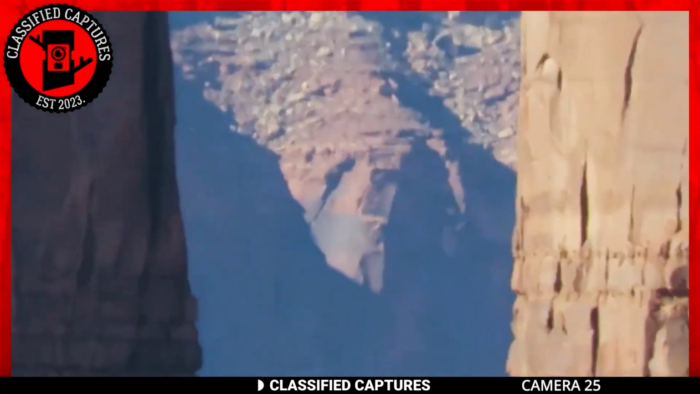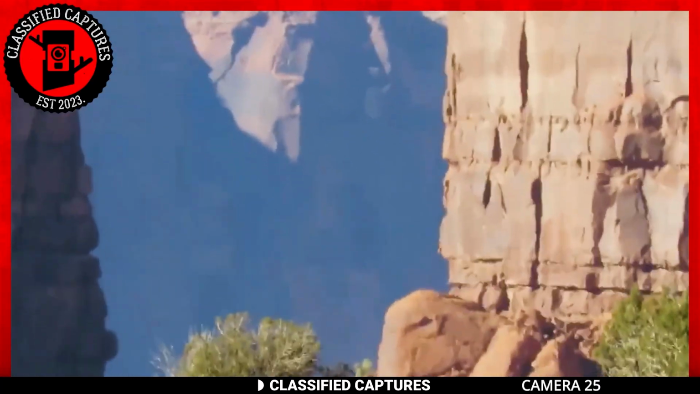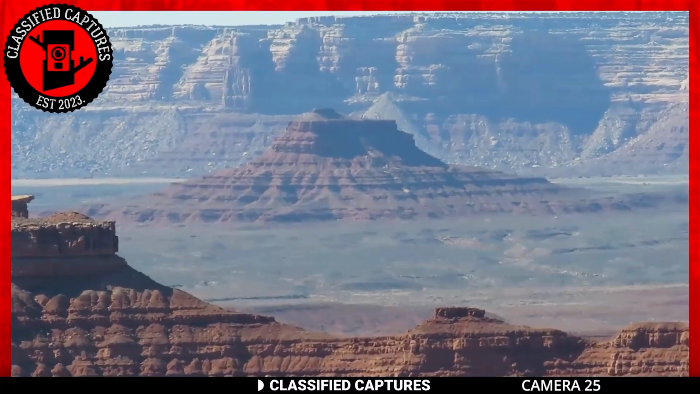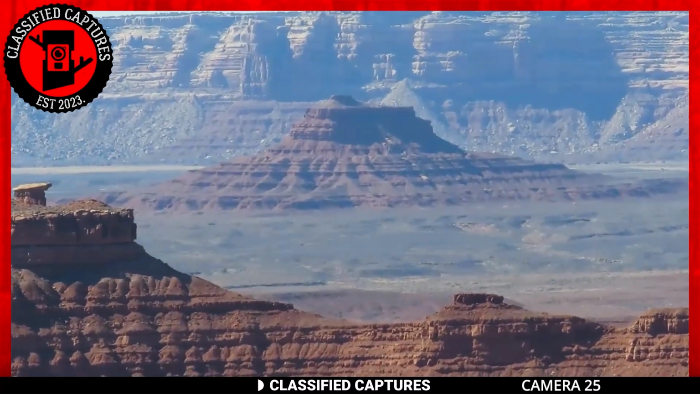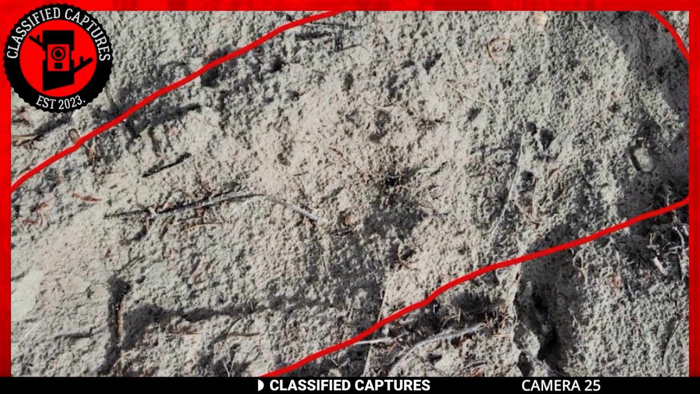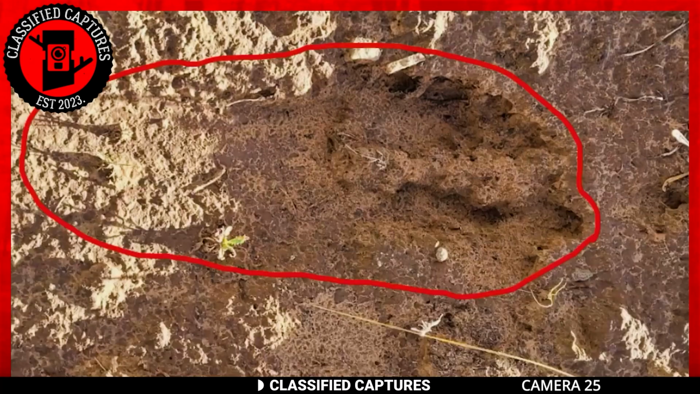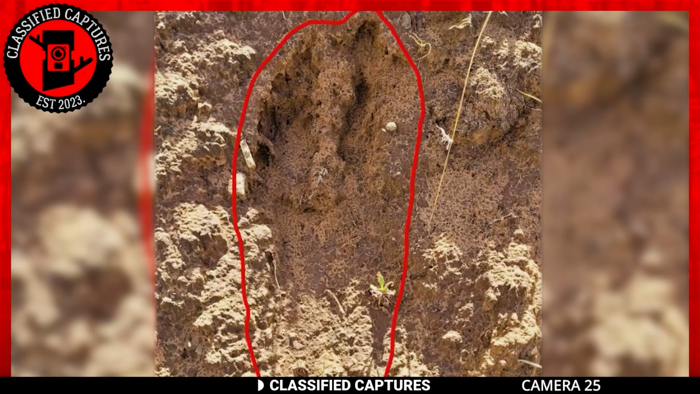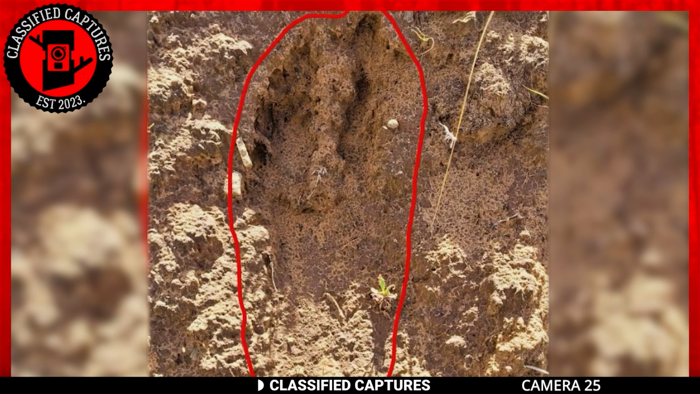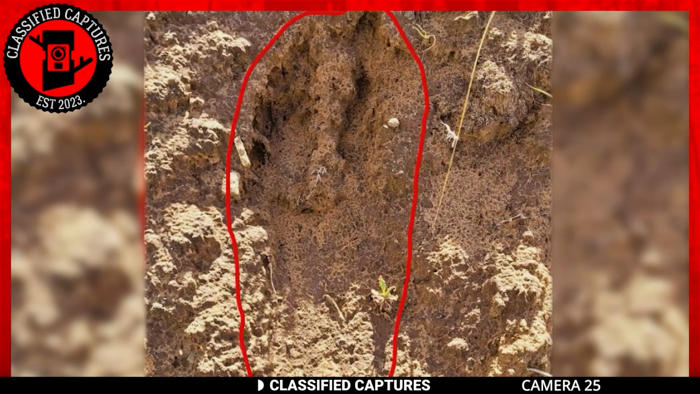Next, we travel to the mysterious landscapes of White Mesa, where a thrilling discovery was made. While hiking amidst the majestic peaks, an observant hiker stumbled upon a set of tracks that sent chills down his spine. These tracks, measuring a staggering 20 inches, left an indelible impression on the hiker's mind. But it wasn't just their size that caught the hiker's attention. It was the distinct shape that added an extra layer of intrigue.